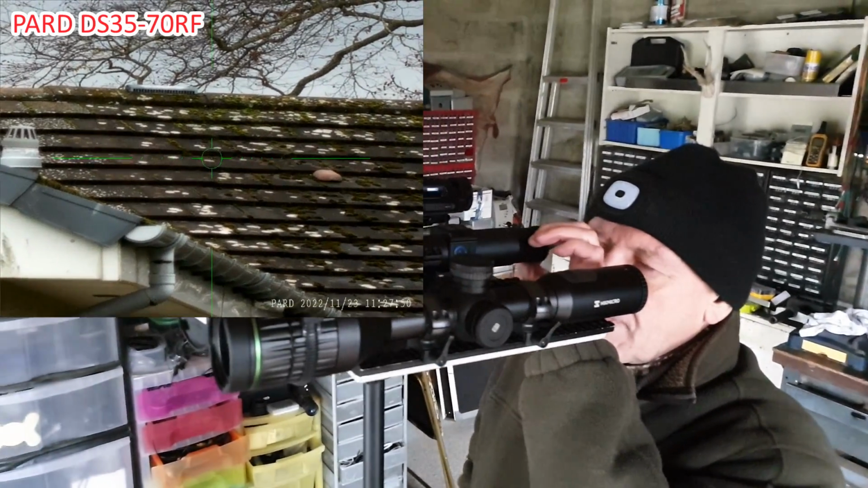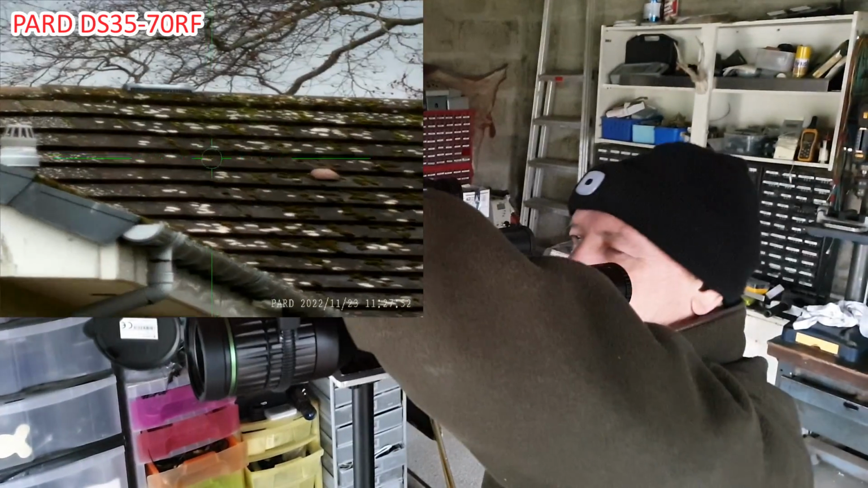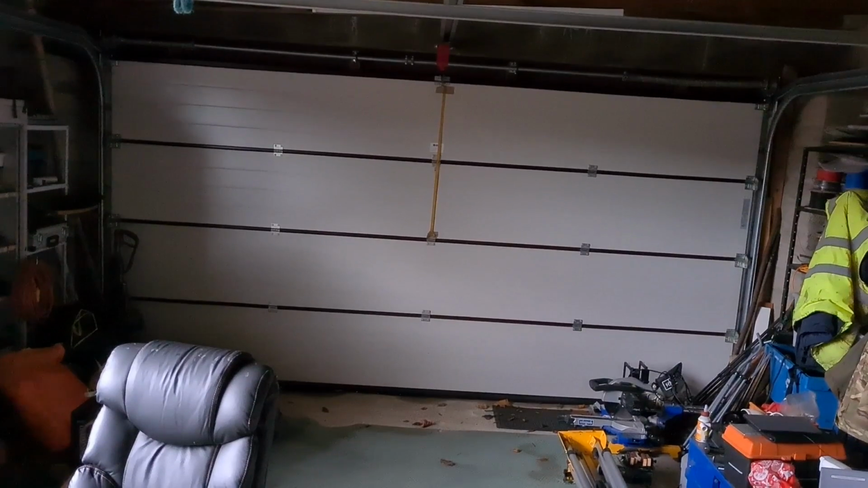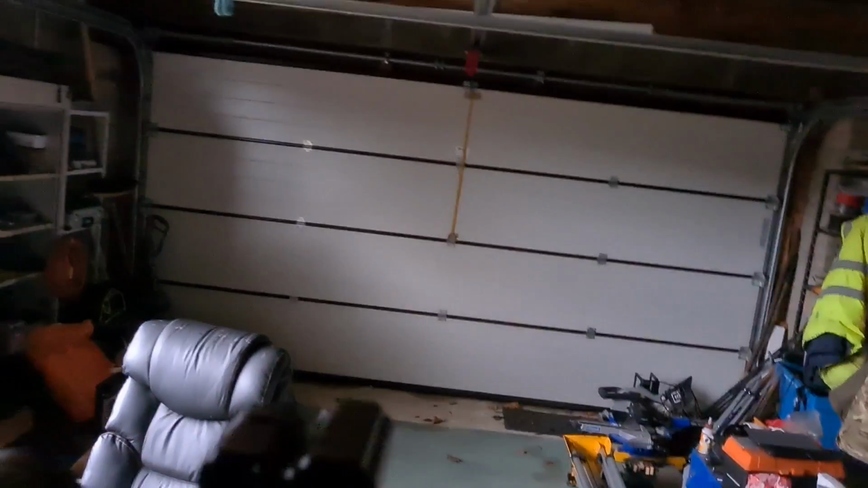There are a few rain showers around, so it's a little bit overcast on and off. And the garage door with the naked eye is a bit gloomier than it's looking with the phone. Then if I look through the screen of the Pard DS35 in daylight mode, with the lens cap closed, it's not focused, but you can see how bright that is. That's bright sunlight. Well, let me close the lens cap. Right, with the lens cap on, you can see it's quite grainy. It's a bit grainy and speckly, yeah.